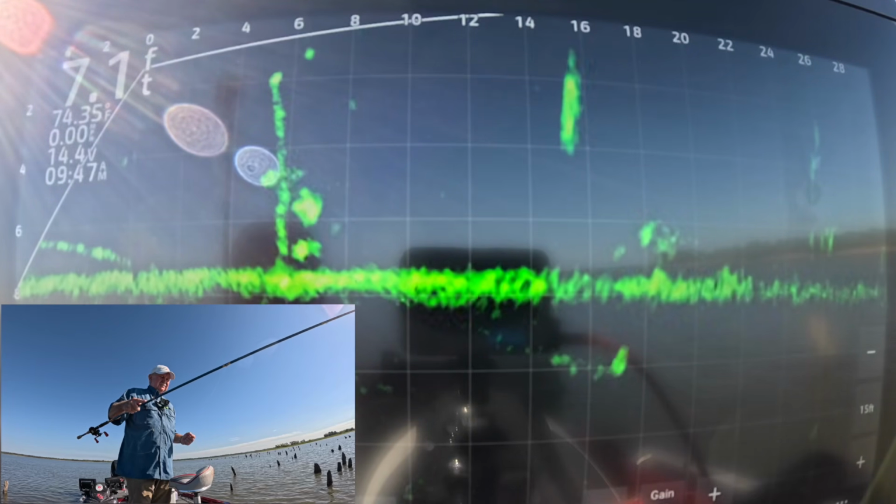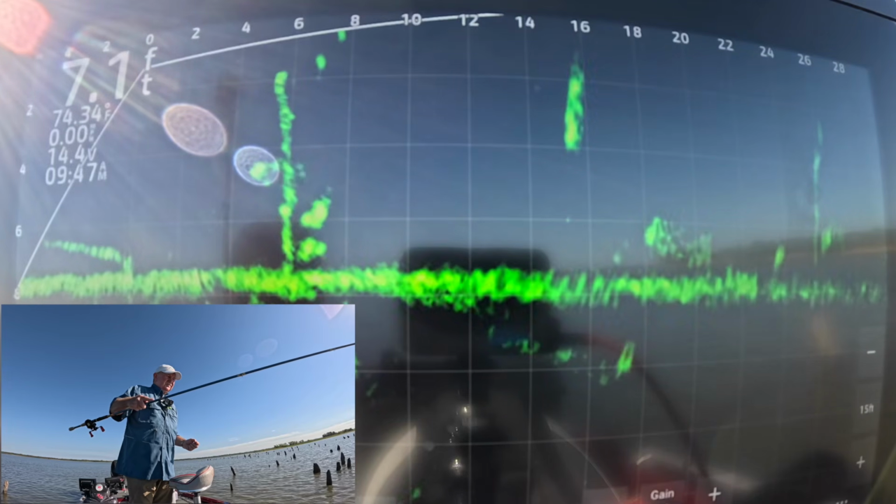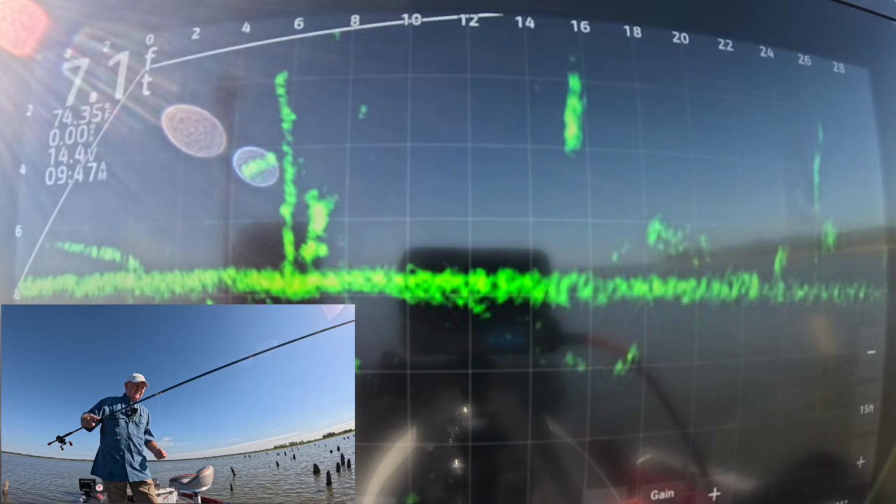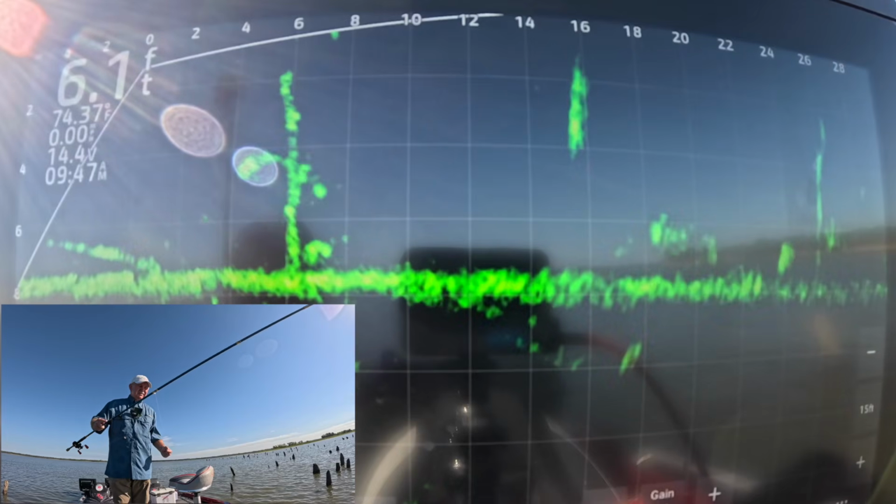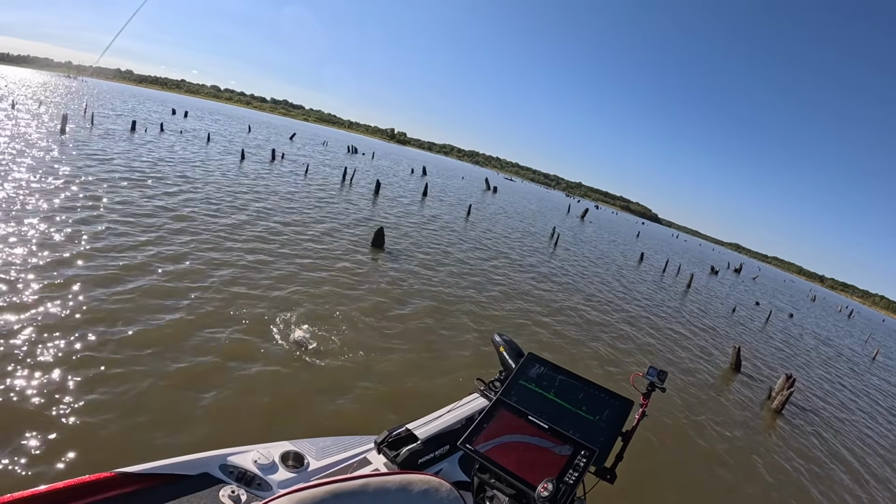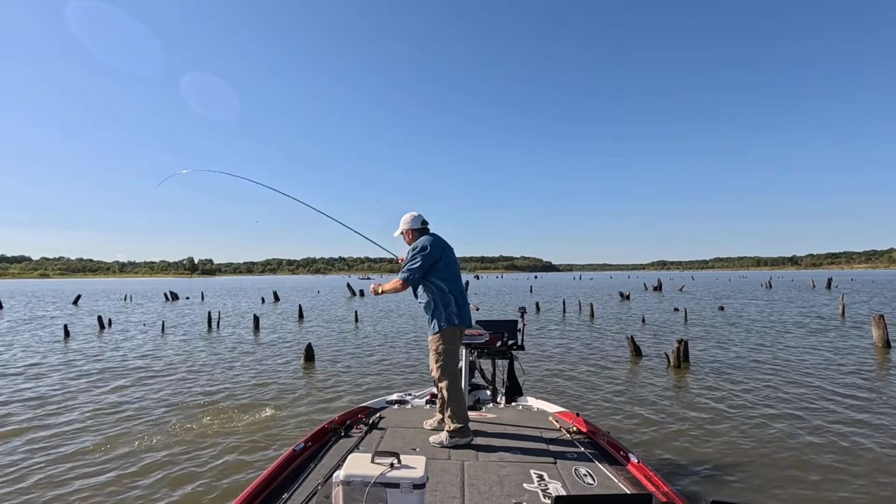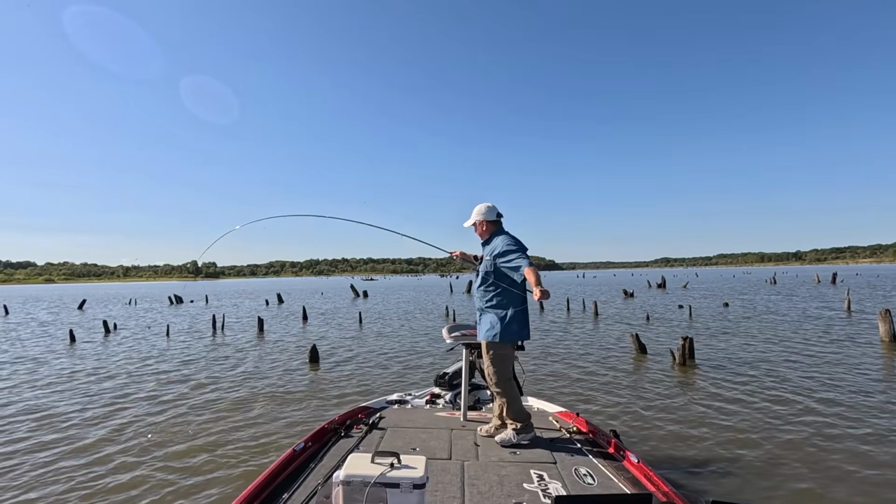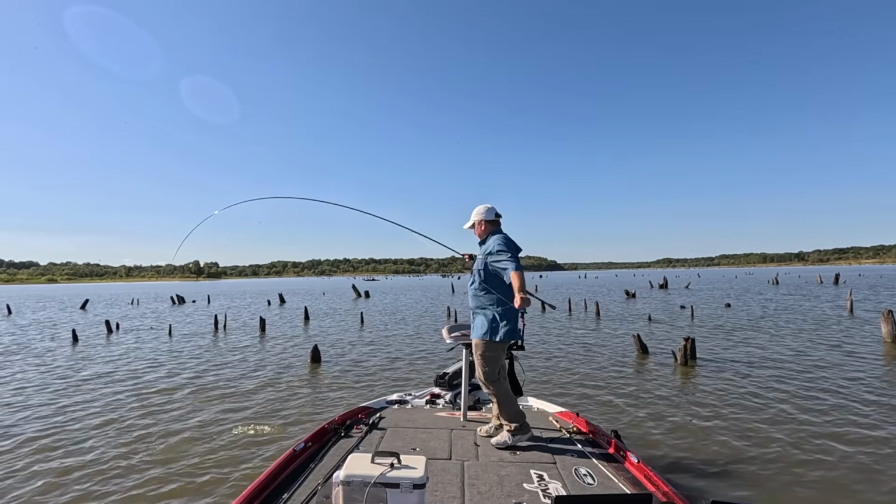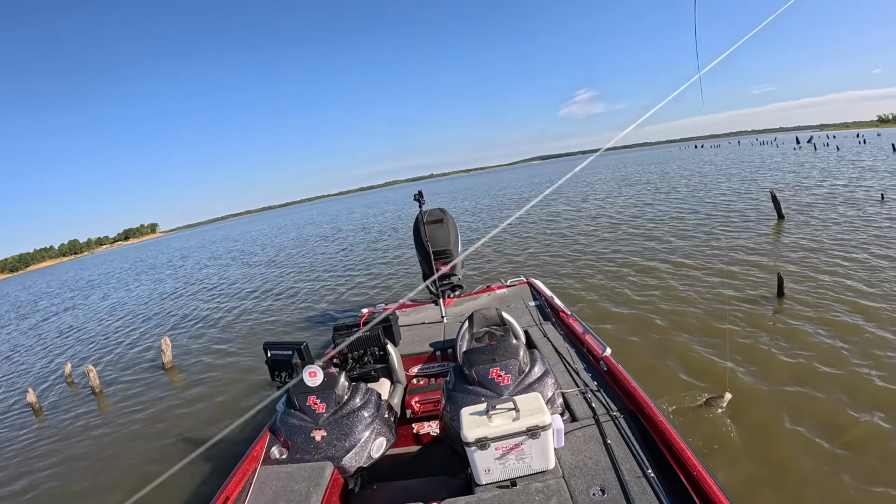Oh, I tell you, that one on the bottom down there. Oh, that one's coming. We're gonna find out what that was. That's a big old crappie. That's what that is. My gosh. I was trying to fish under him because I thought he was a trash fish. That just shows you how much I know. That is a good fish there.